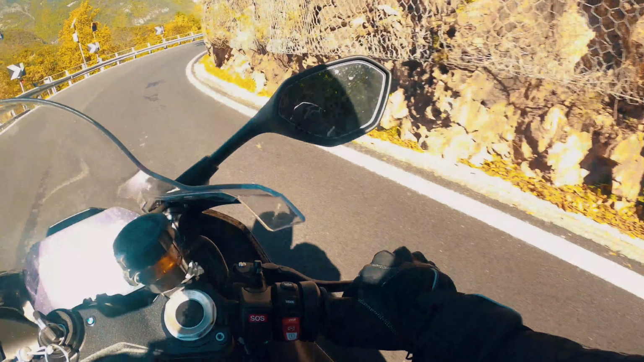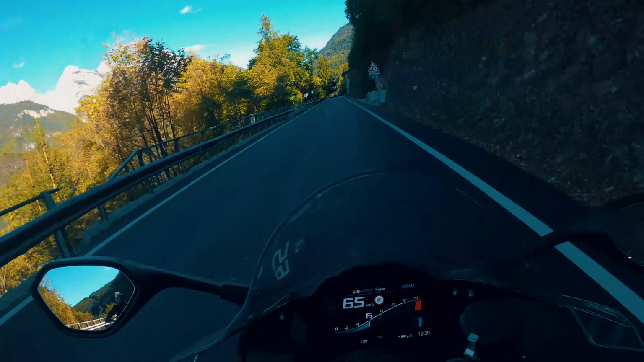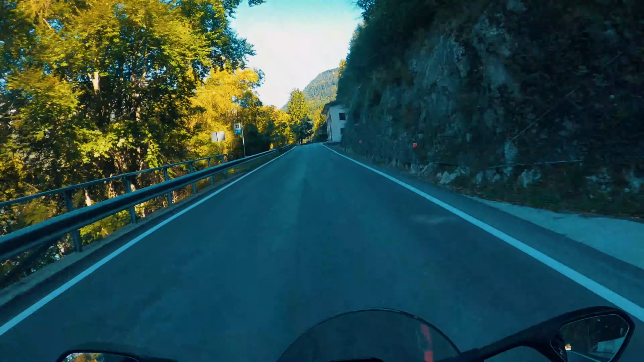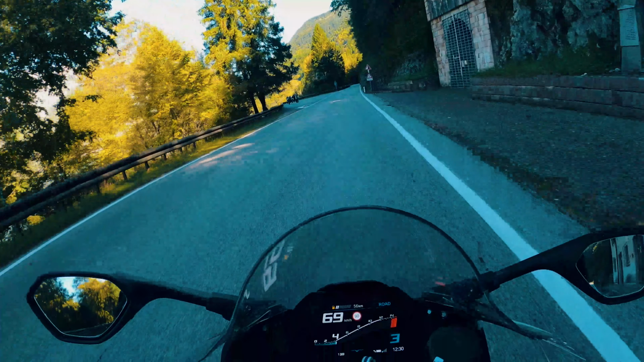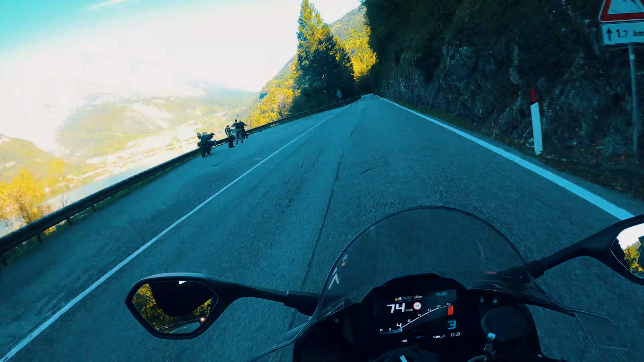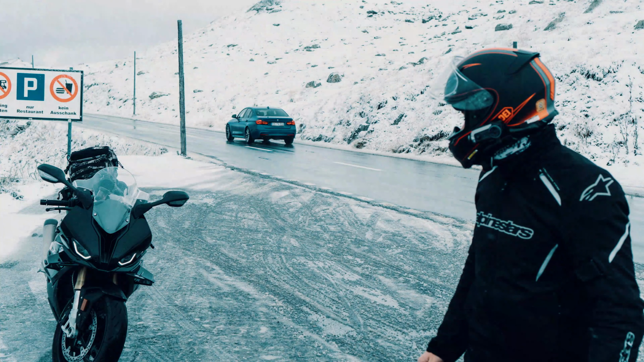I recently did a trip to Italy, like I told you, with a friend of mine. He had a Yamaha MT-09, I think, a slightly older one, and his headlights were atrocious because it started raining, there was a little bit of snow, he could barely see anything, you know.